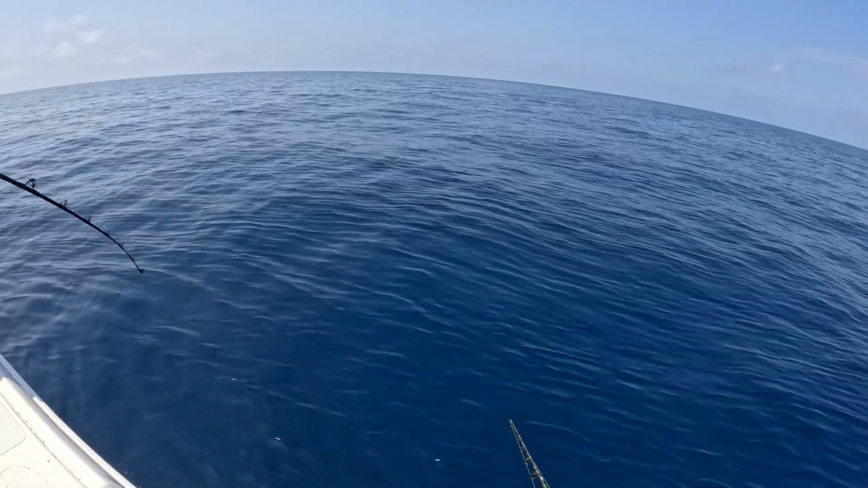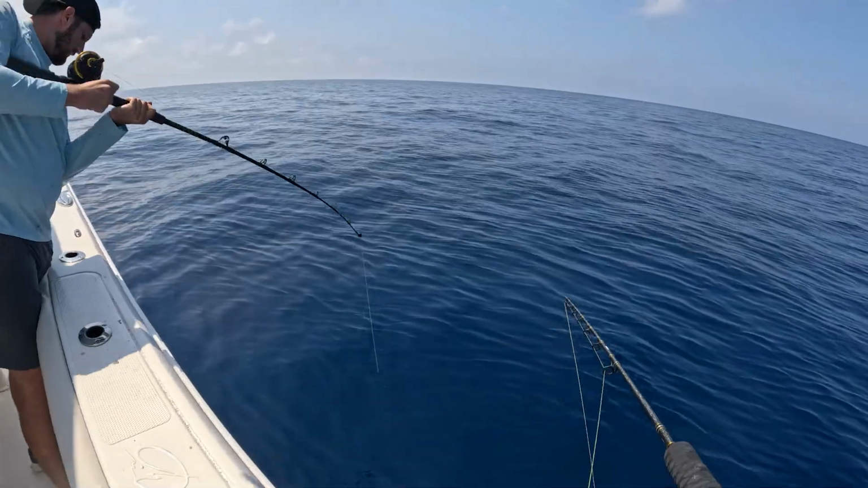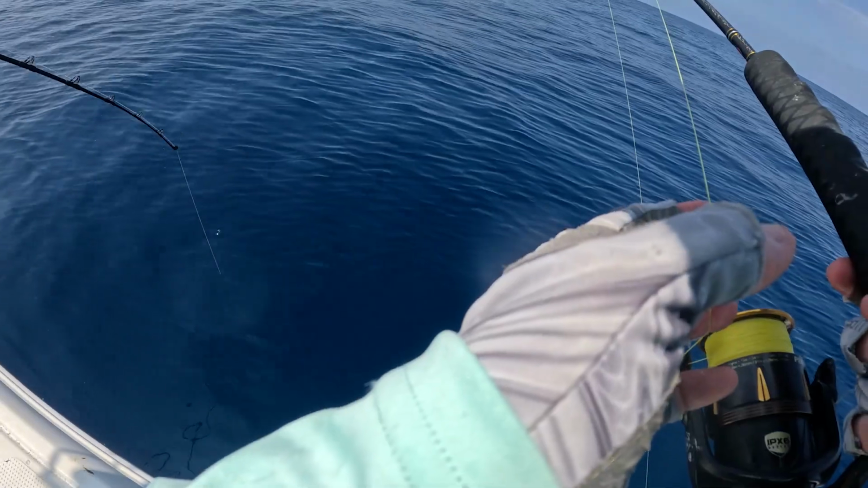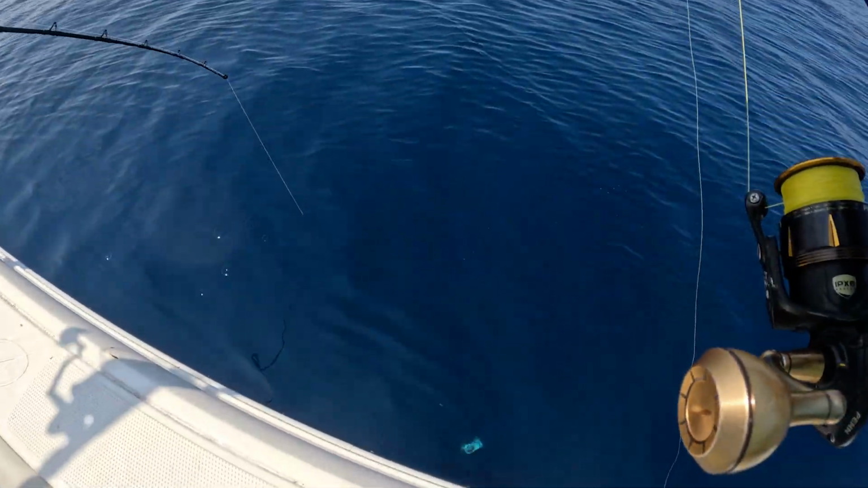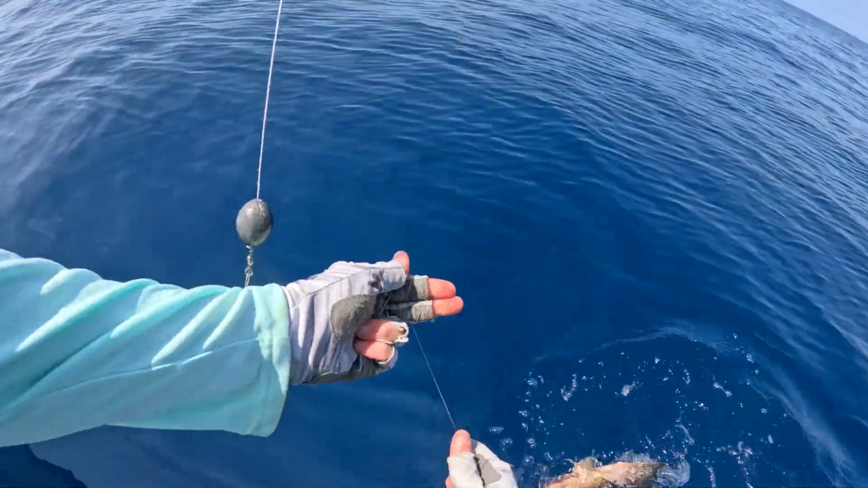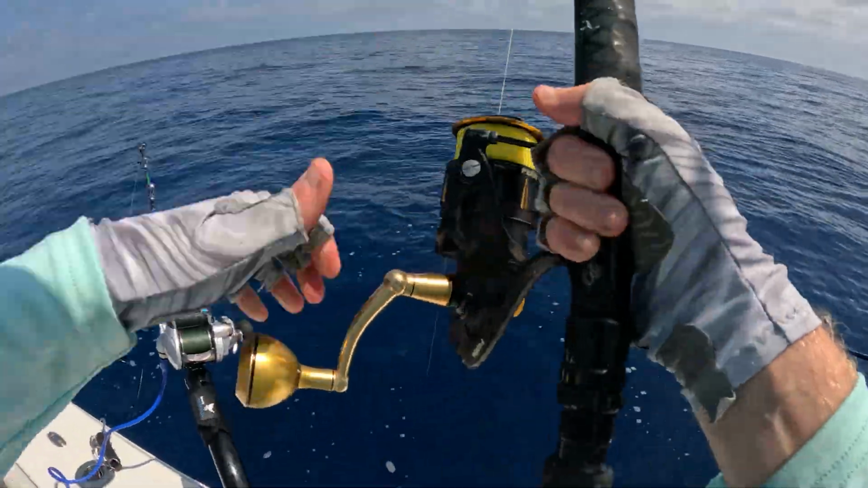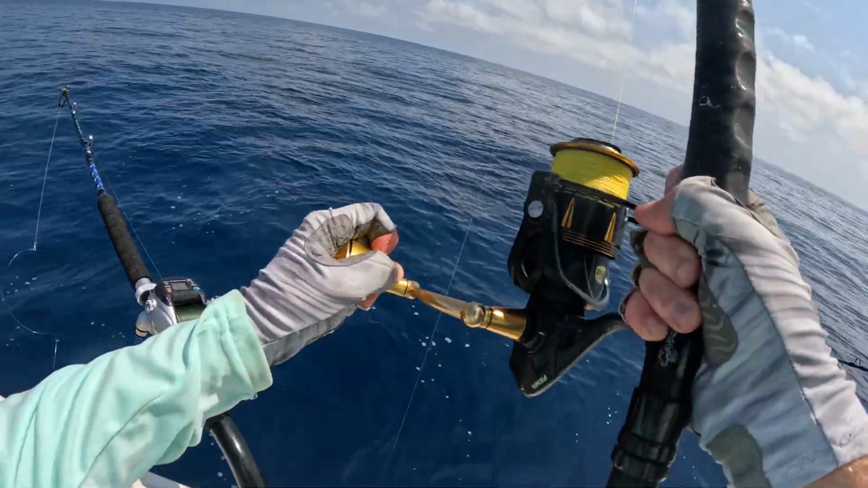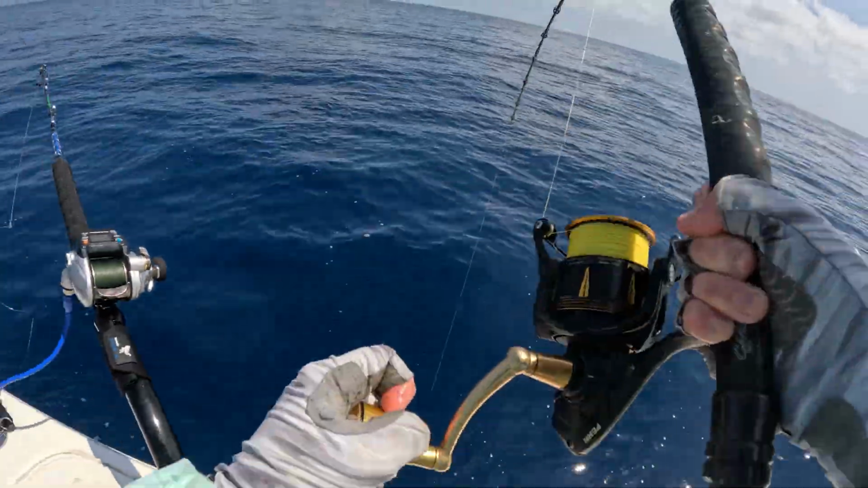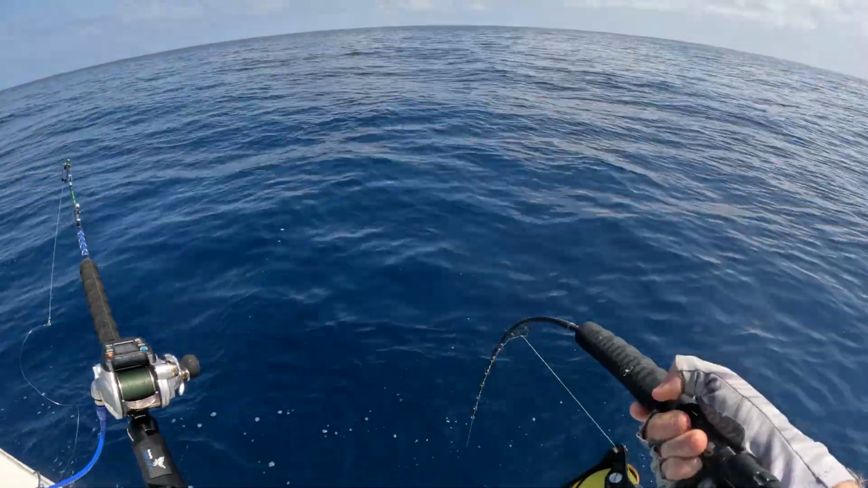Oh, I just got hit as soon as I hit the bottom. Give me the net. I don't see him yet. Yeah, there he is. That'll keep. That will keep. Not the biggest one, but he'll keep. We'll take him. Another one. Ooh. That's a good one. Yeah, he must have taken it.